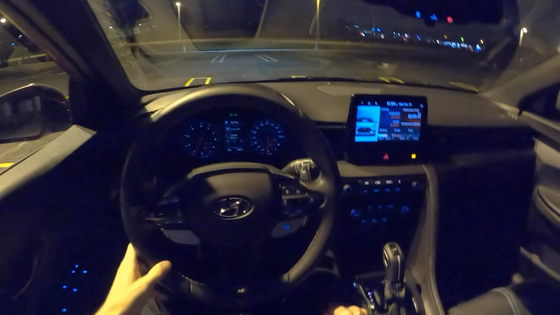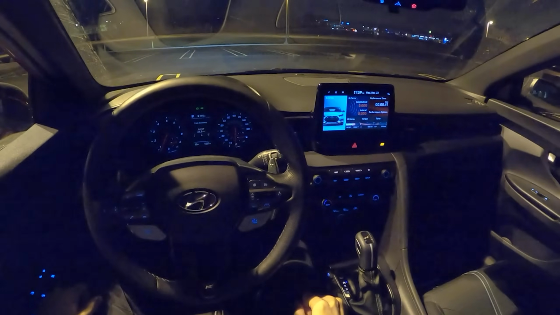It's fun, it's fast, it's cheap. Get one while you still can, and yeah, well done, Hyundai. I think you've even outdone the Civic Type R here.